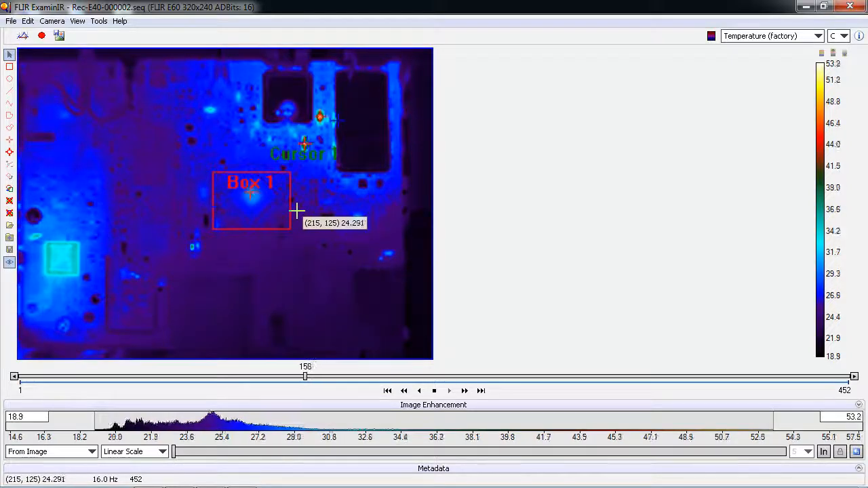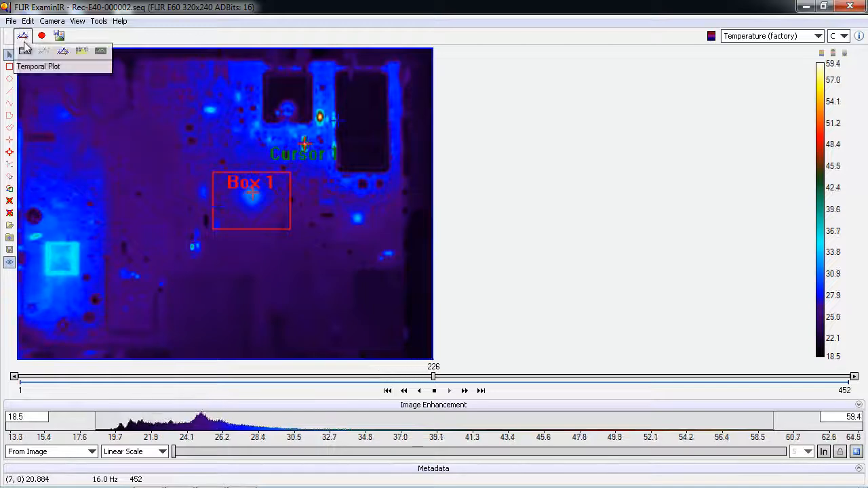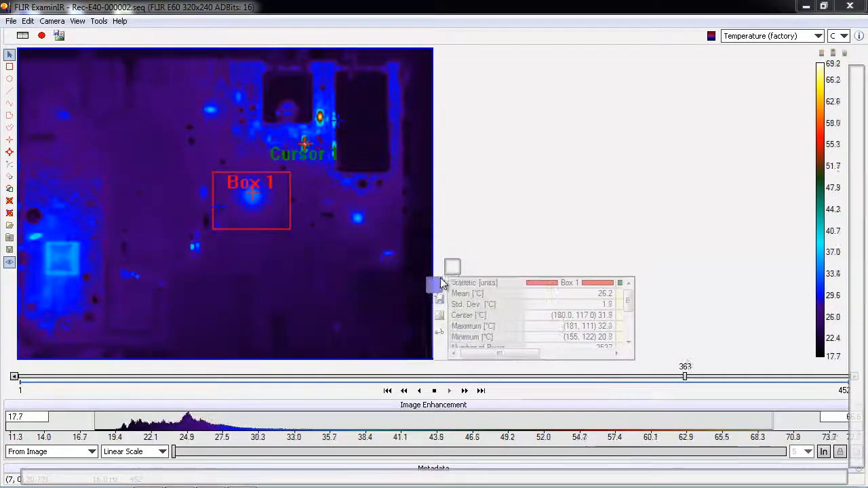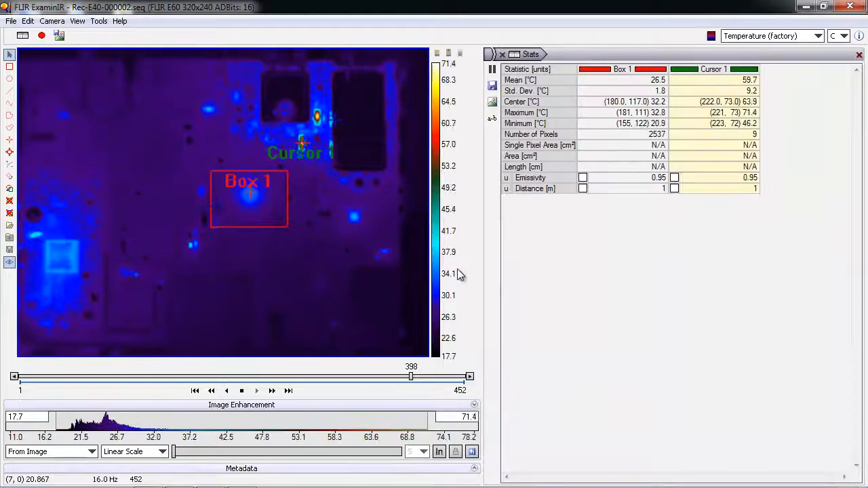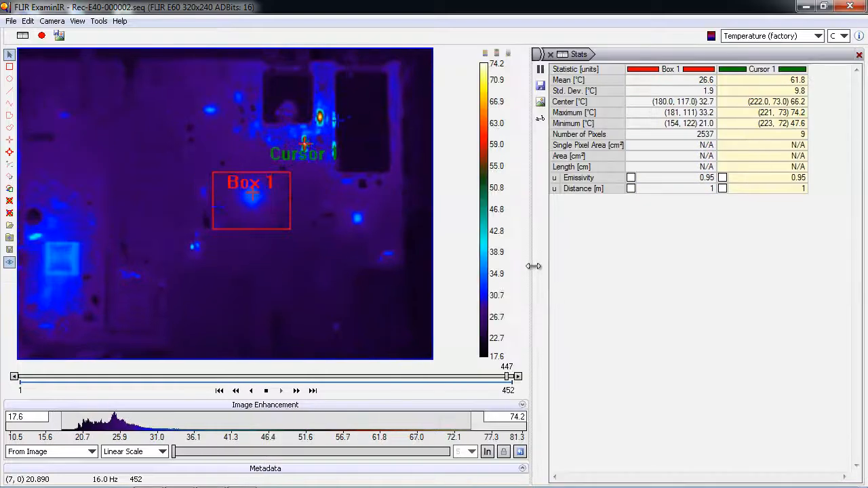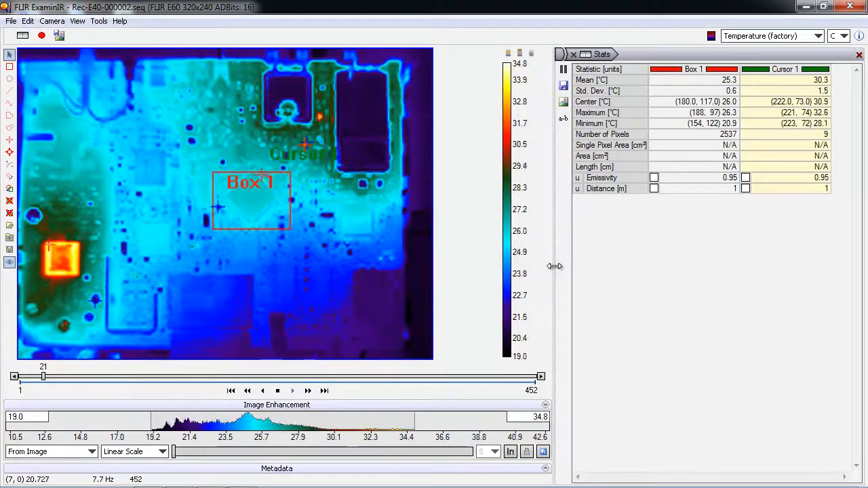Alright, and now let's see what types of charts and analysis tools we have available. The first one is a statistics viewer, so if I just click on that and drag it, I can dock this to the right or below the image. So I'm going to put it here to the right of the image, and it allows me to adjust how large or small I want that to be relative to the image.